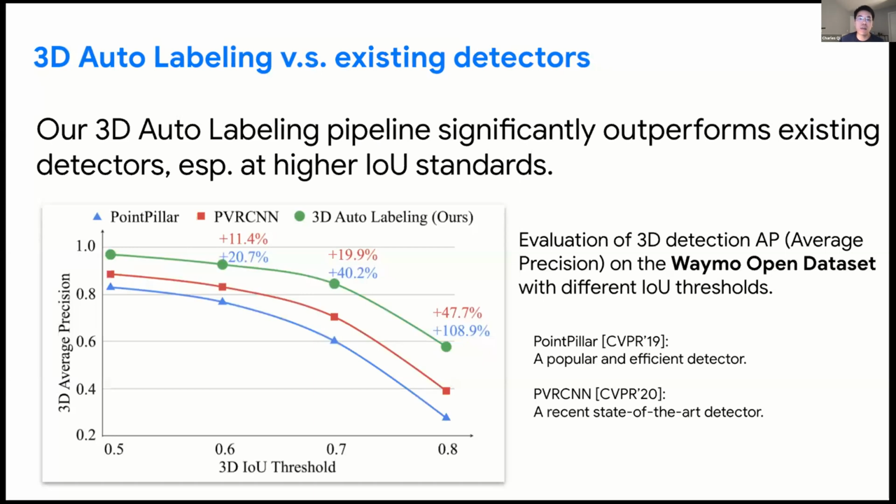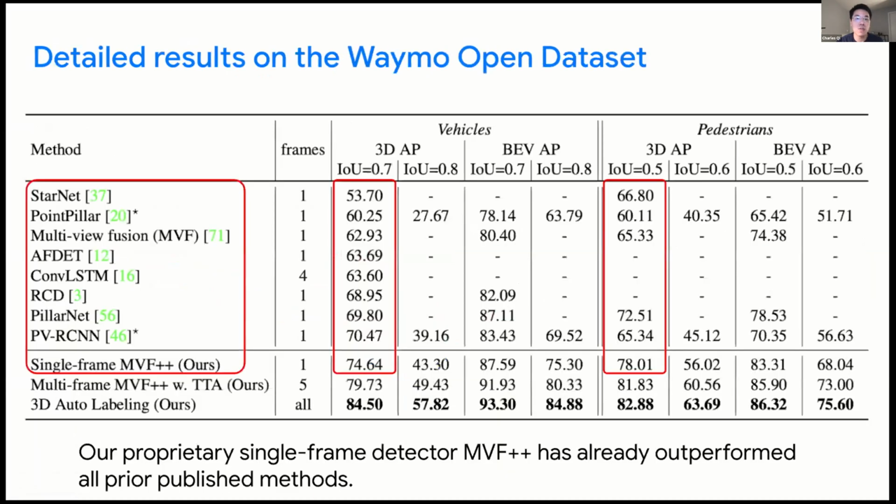We can see the gains are more significant at strict metrics, such as the average precision at the IOU 80% threshold, where we see around 50% gains over the PV-RCNN single-frame detector and more than 100% gains over PointPillars, validating the high quality of our auto labels. Here we also show some more complete evaluation results comparing with more methods, including some multi-frame detectors.